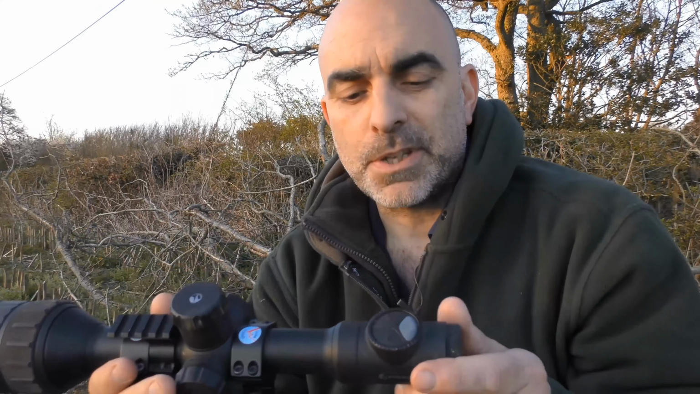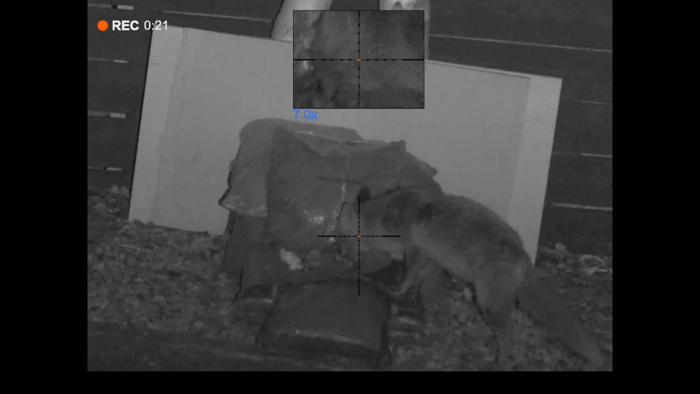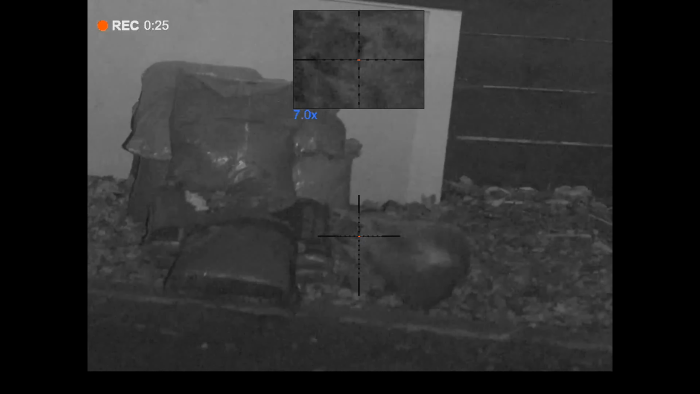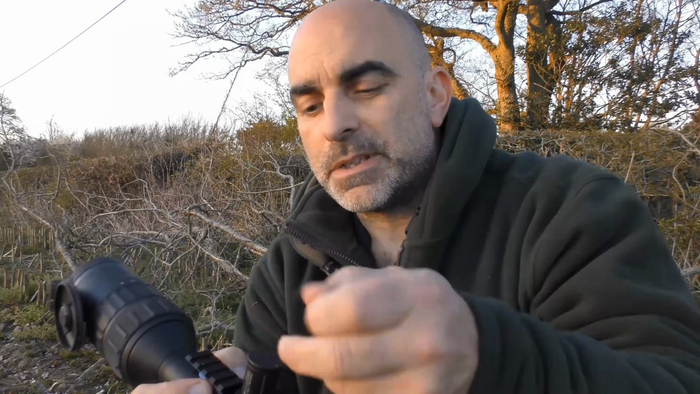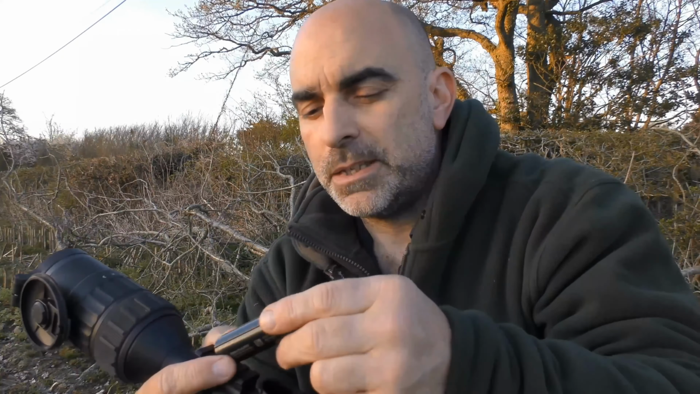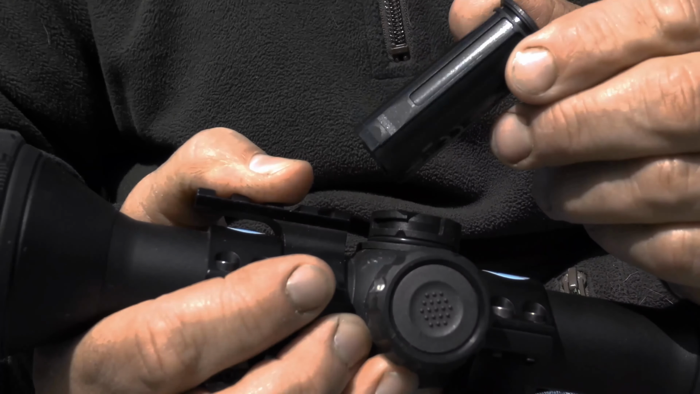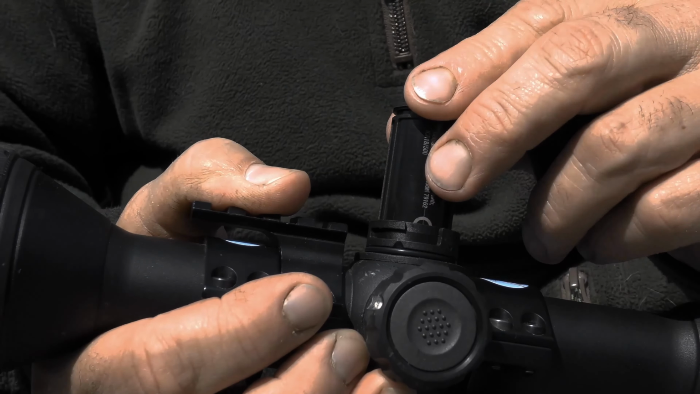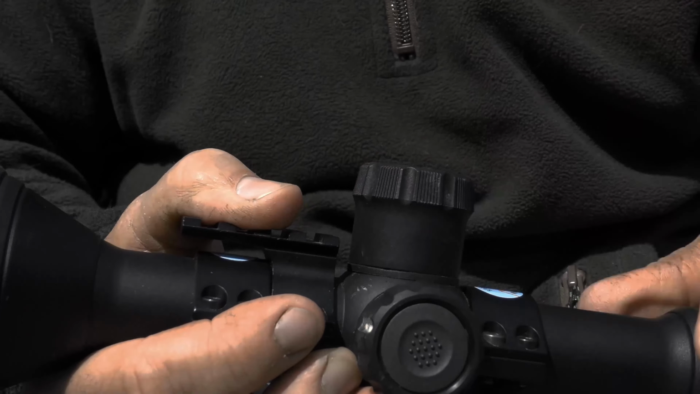So if you've ever used any of the other Pulsar scopes, or even Pulsar spotters, you're probably going to be very familiar with the menu setup, and it's much the same through all their different products. So you've got an inbuilt battery, you've also got the ability to add another battery in there as well. These are Pulsar's own little batteries, the APS2, which just drops in the top there like so, and then you push the turret back on.